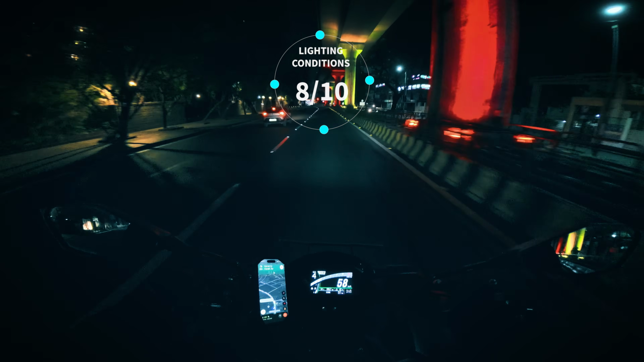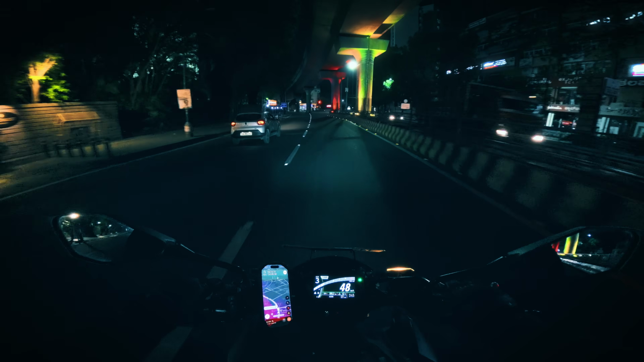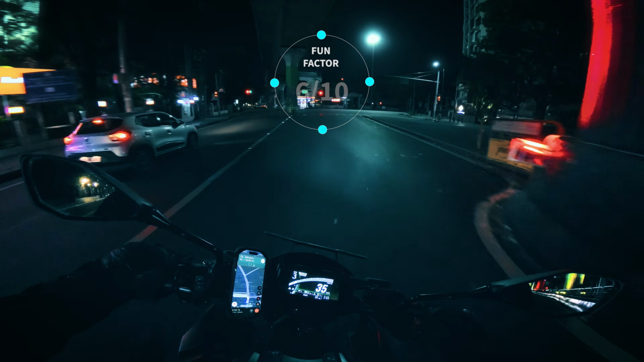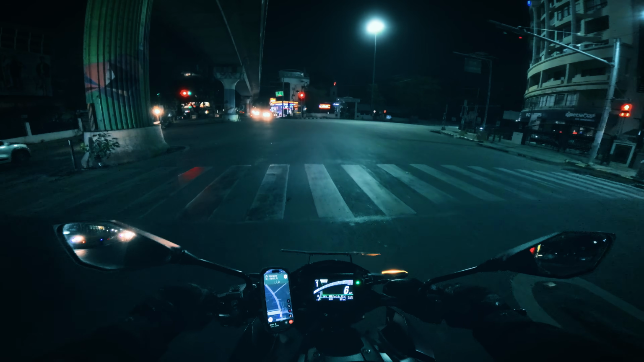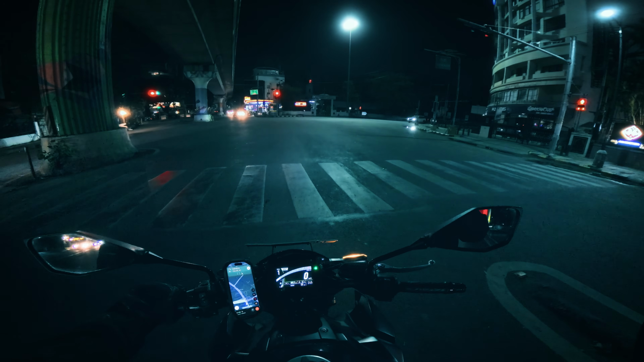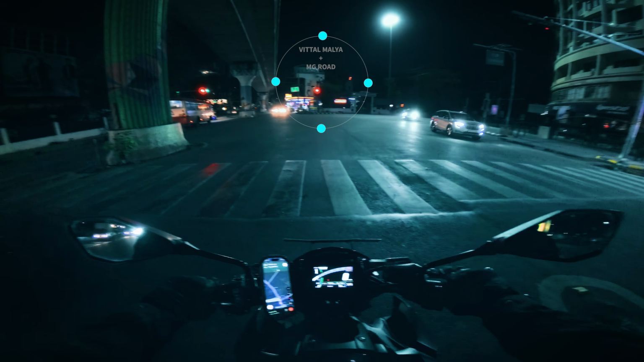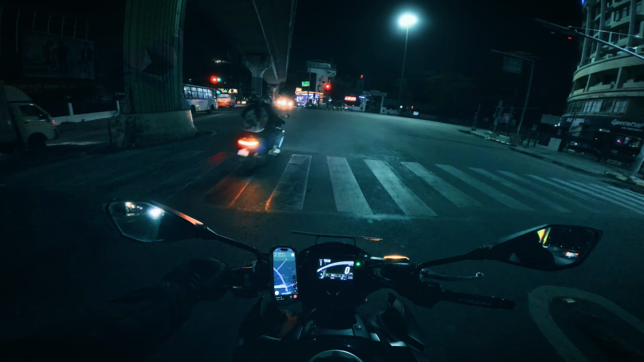But in terms of fun, I think I would probably give this, at this point in time, a 6 out of 10, because it is fun, but it is pretty much a straight road. And I do not know how many people sort of enjoy straight city roads, because first of all, you can't speed much. It is not that safe. So we need to take that into consideration. So I would probably give this a 6 on 10.